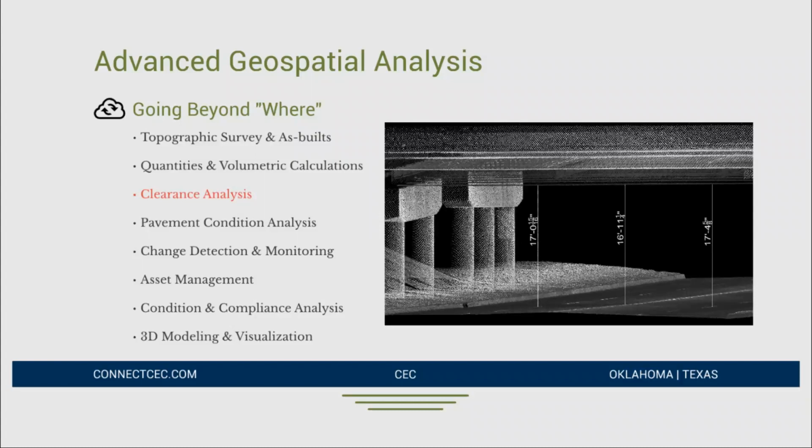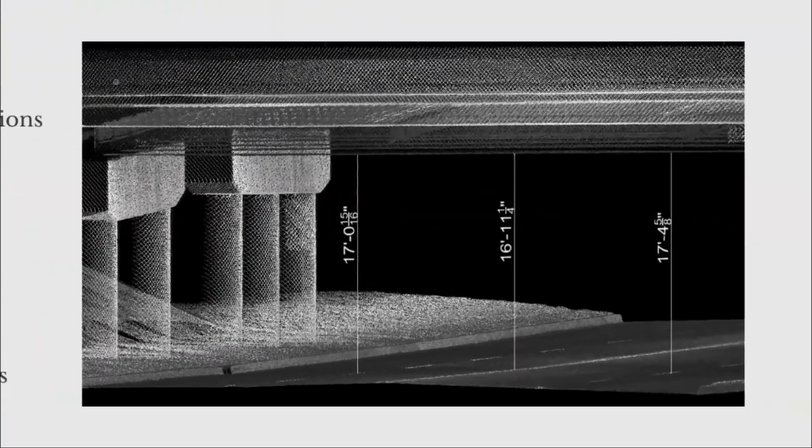Software now is smart enough to recognize what's a beam and what is the pavement, and it will automatically generate for you the absolute minimum clearance. So there's no eyeballing it in the minimum clearance extraction. The software is recognizing it and plotting it and measuring it for you.